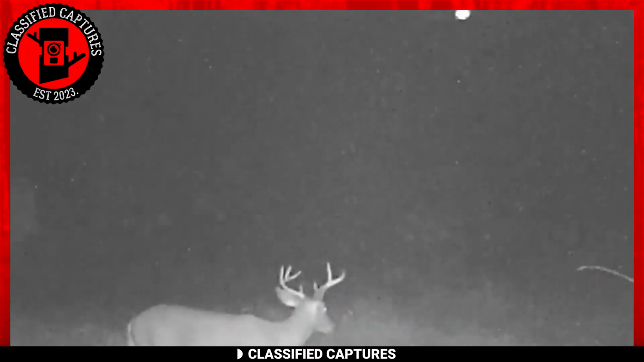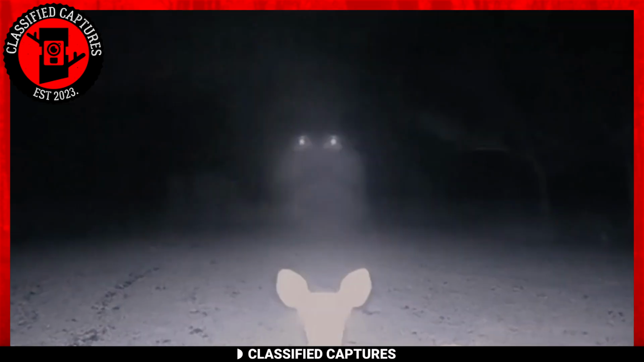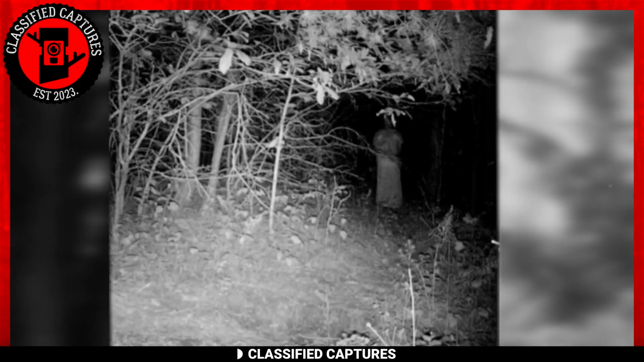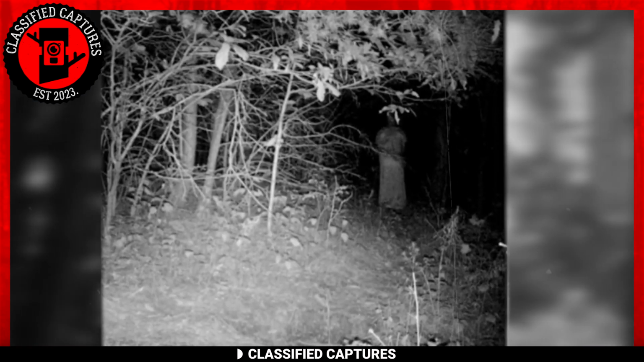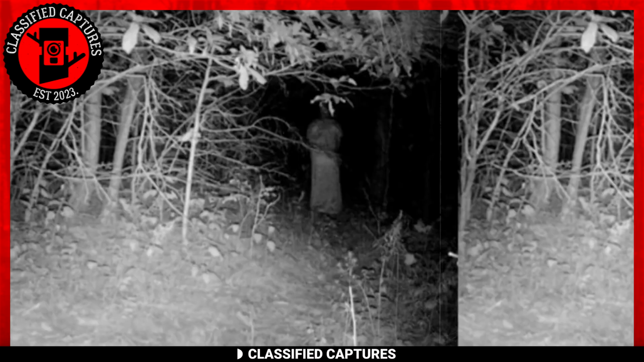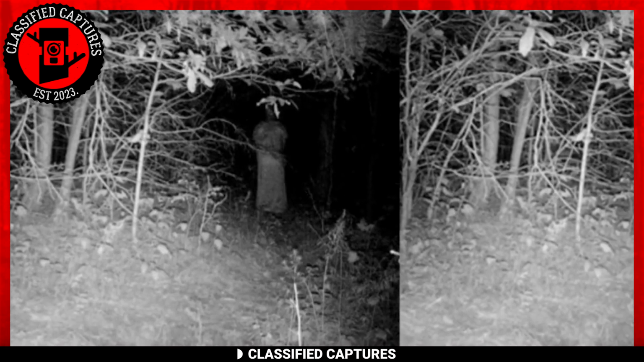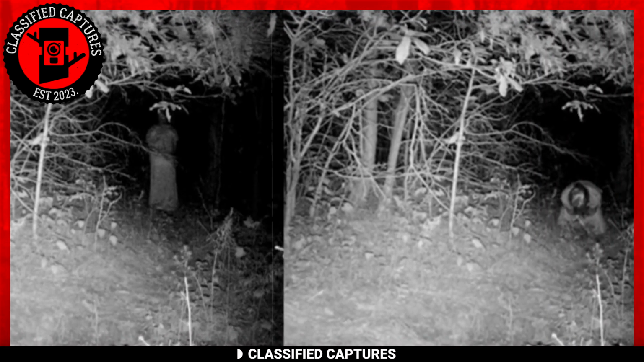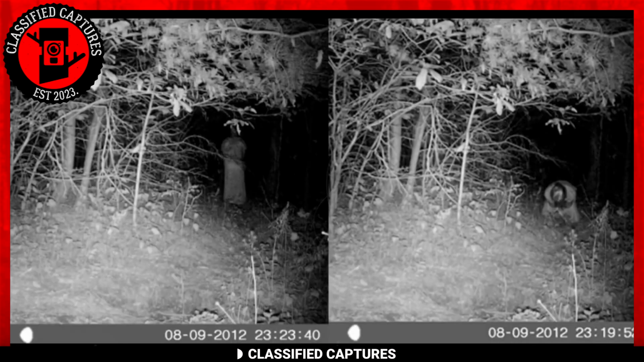This trail cam did not capture wildlife or strange creatures like we're used to showing you. Instead, it captured what looks to be an ordinary man with strange behavior. Not the good kind of strange behavior, but the very, very disturbing kind. In the captures, you see the man entering the frame, dropping to his knees and holding his head as though he were in pain or anguish. After a few minutes, he calmly gets up and walks away.